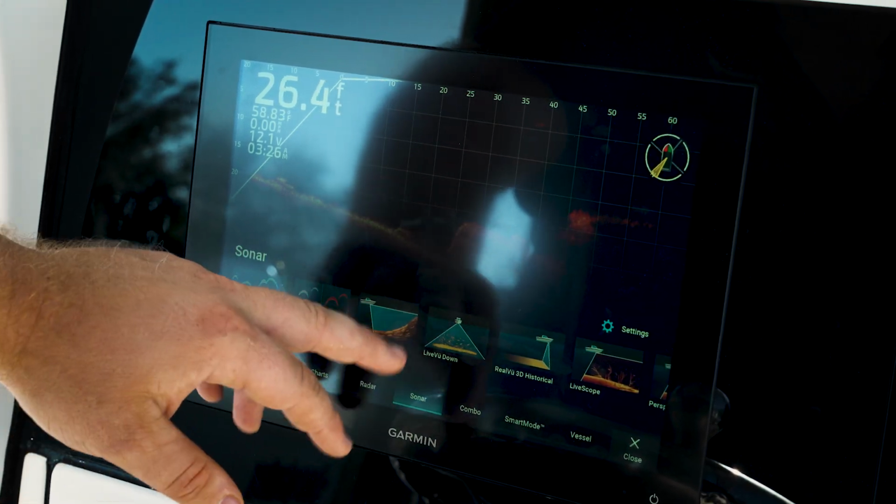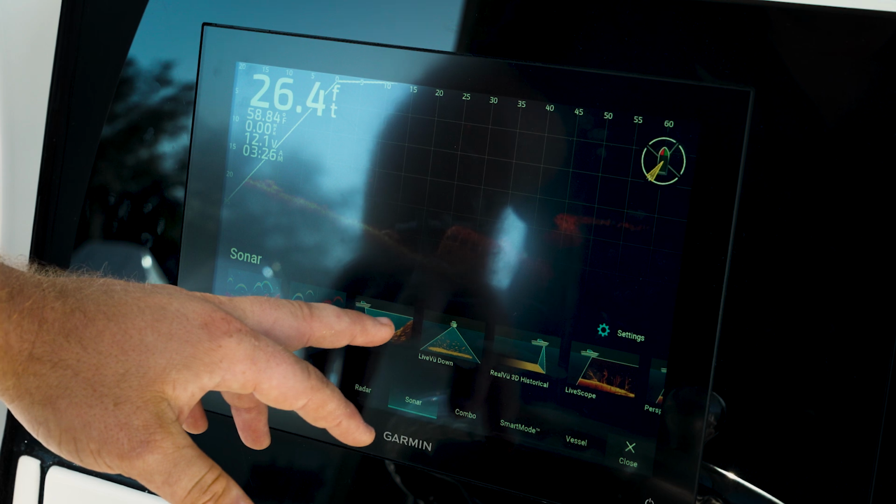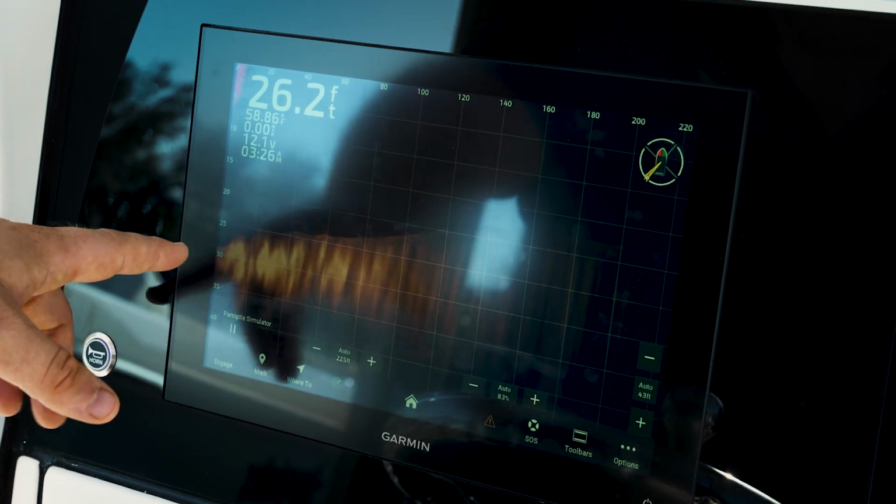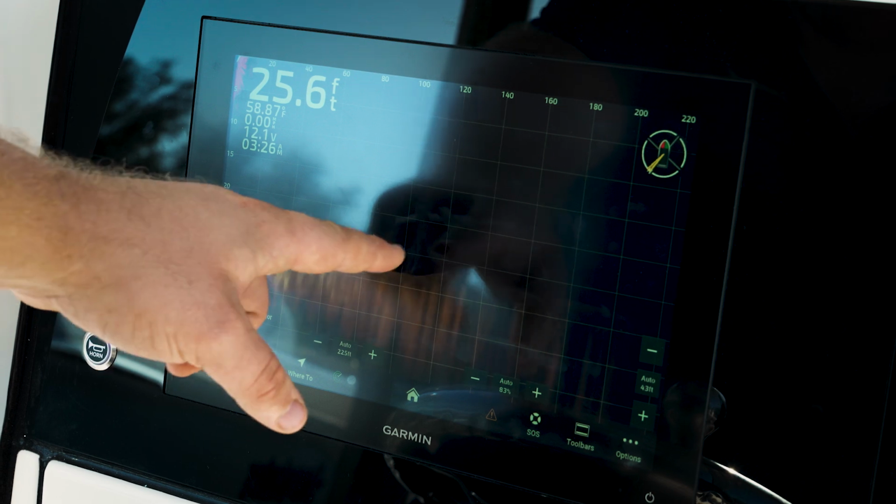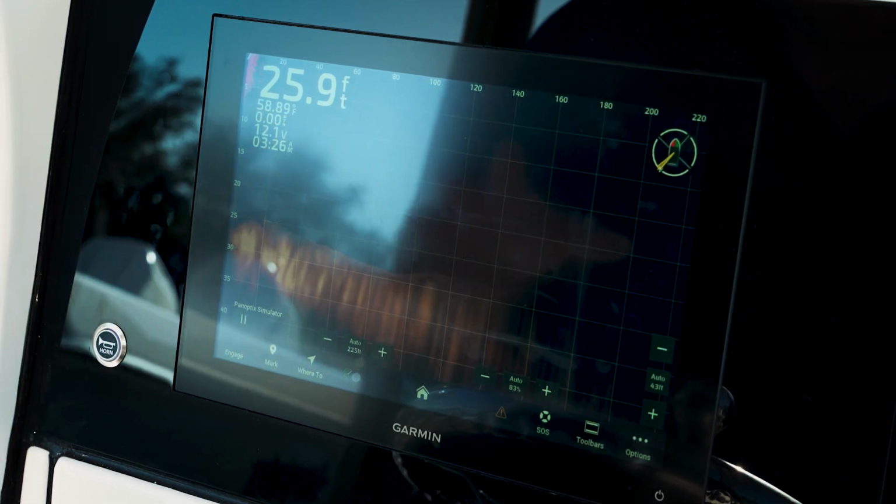Now, let's go ahead and say we want to see it in a traditional format. We can do that within the front view, which this is going to be our sandy bottom in front of us. And if you have any kind of fish that pop up, they would be like a little Nike swoosh that's on top of that.